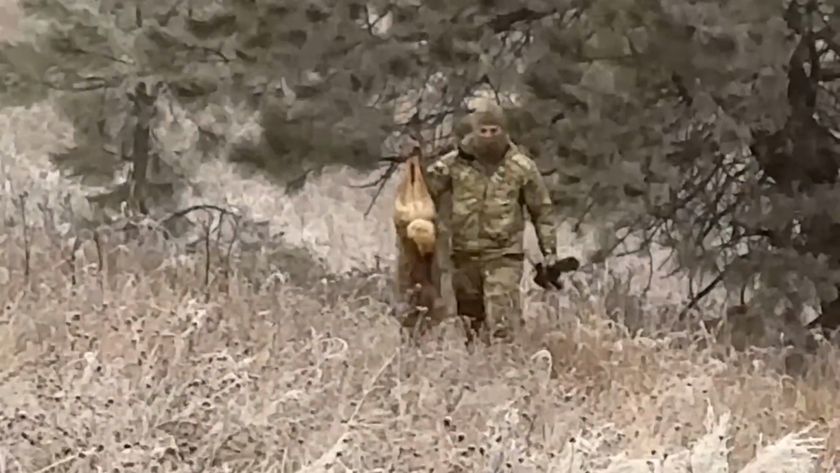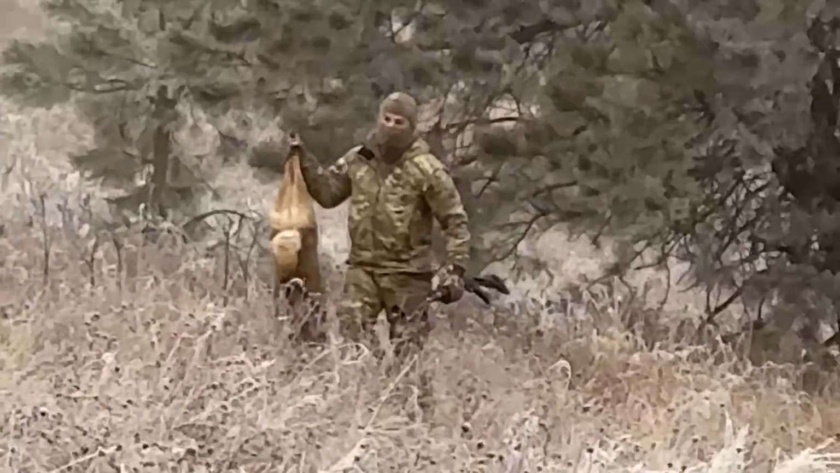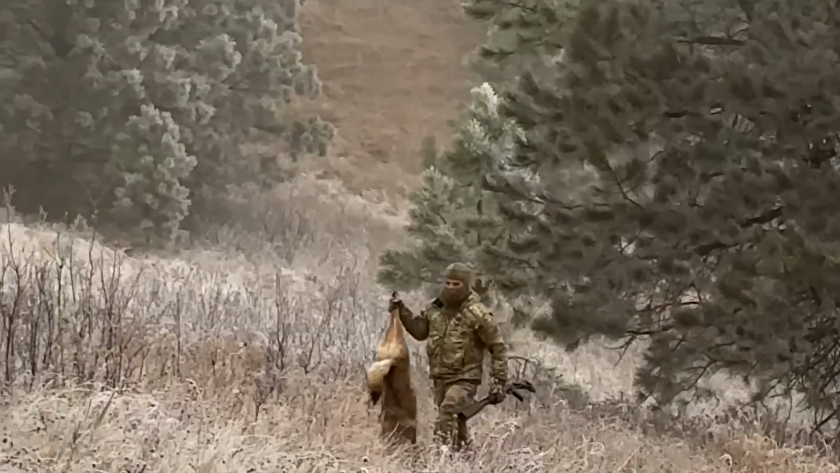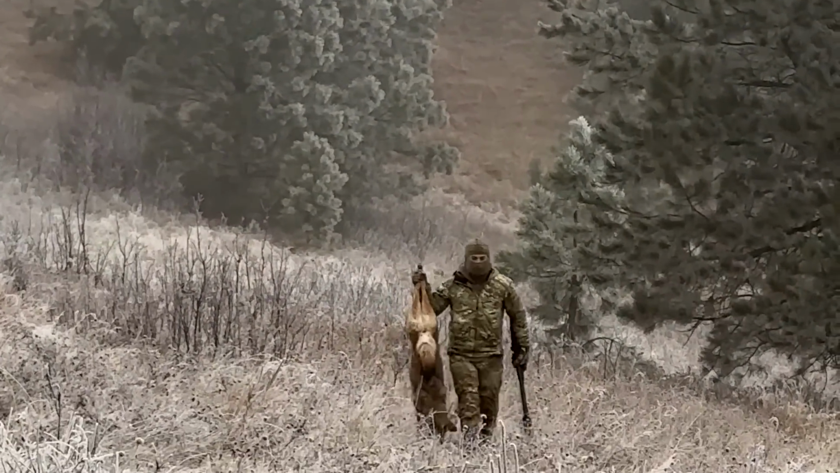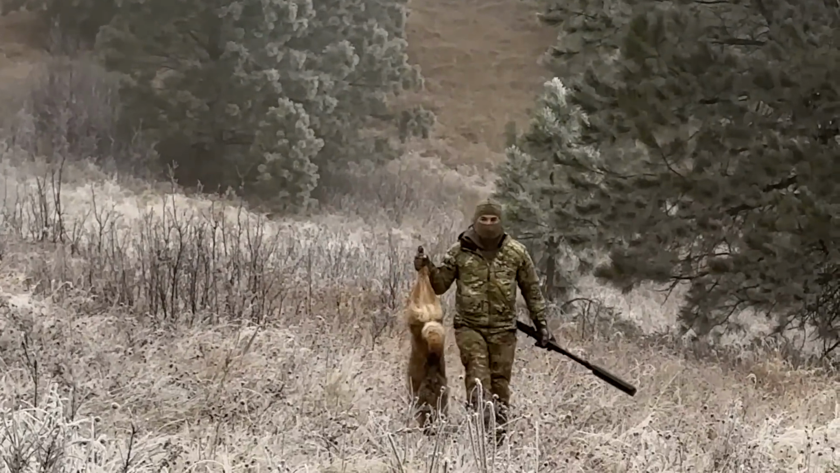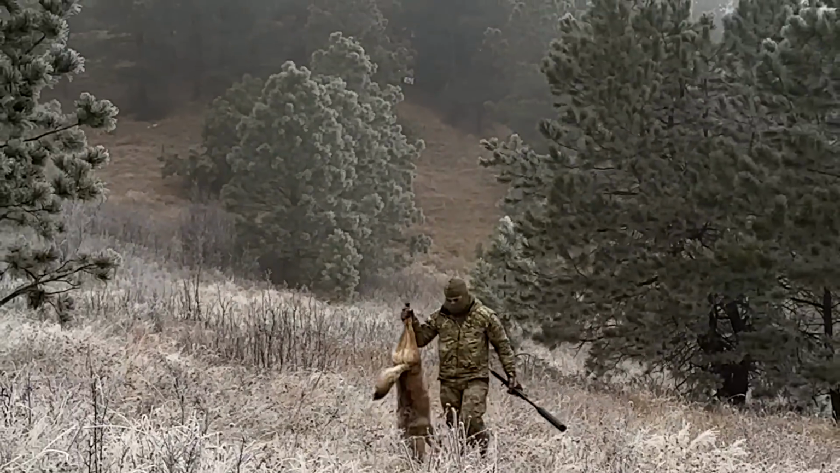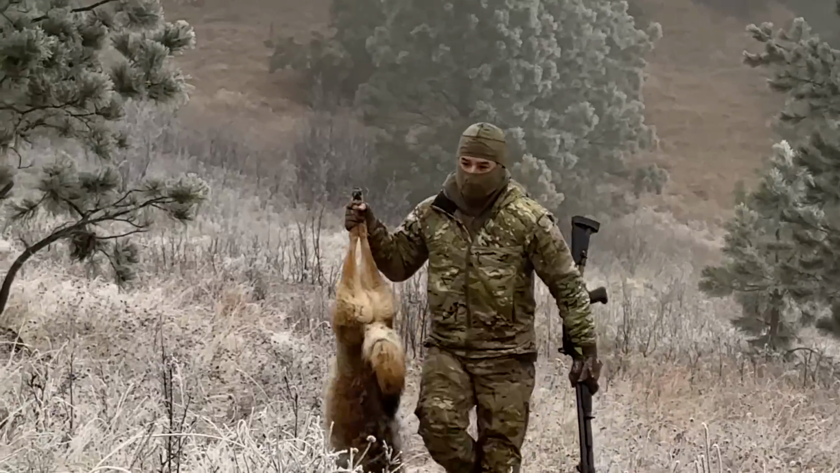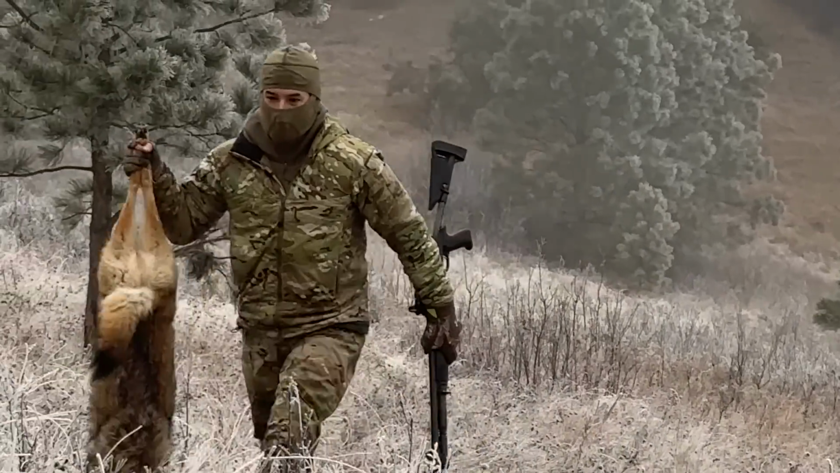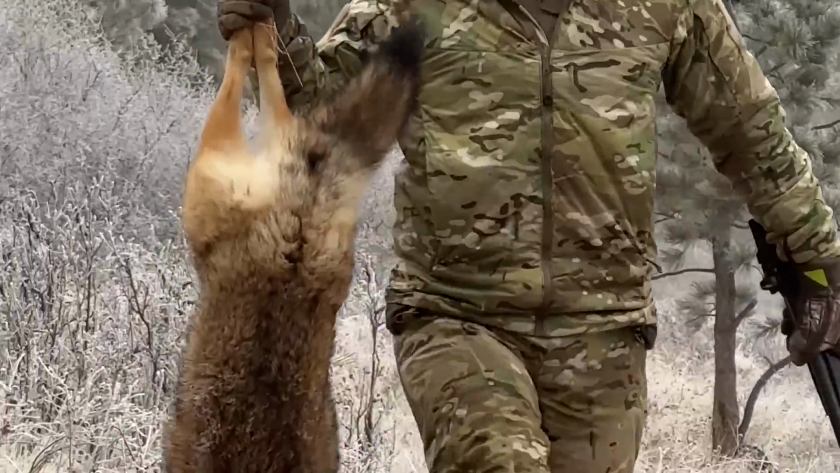Big bastard, dude. Wow. That is a big bastard, isn't it? He didn't look that big coming in. He just smashed you. Thing's bigger than he is. Wow. Look at that ninja. Look at that shit. You know what? That's the thing. If that was a big guy, that's in the face. Oh. Hell yeah, dude.